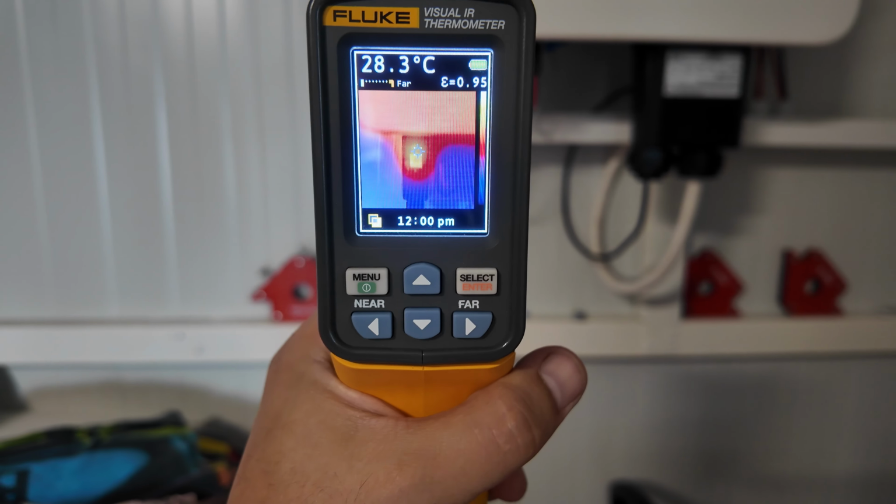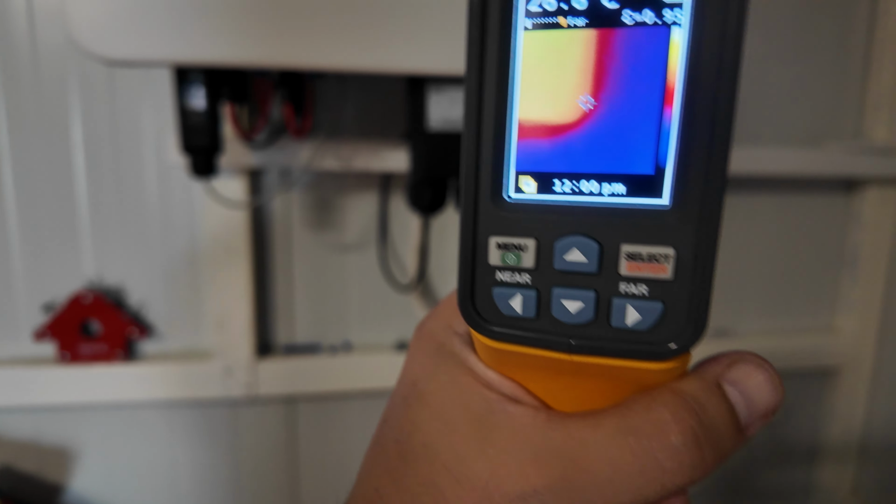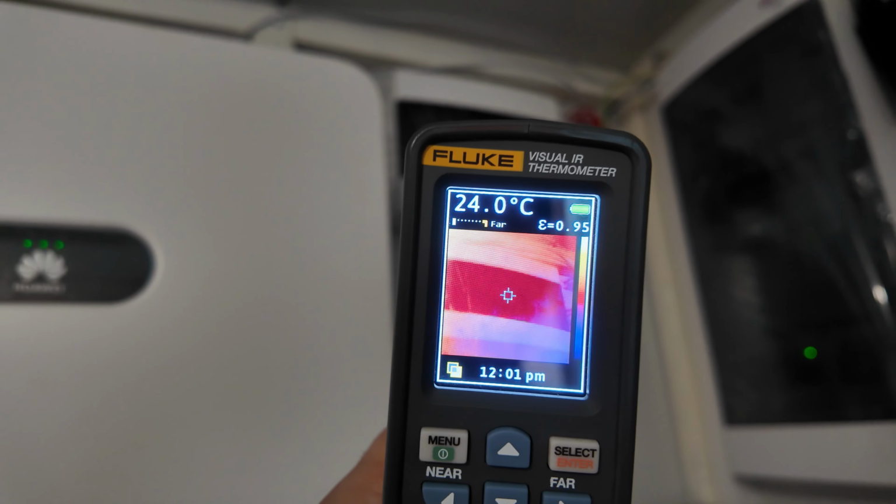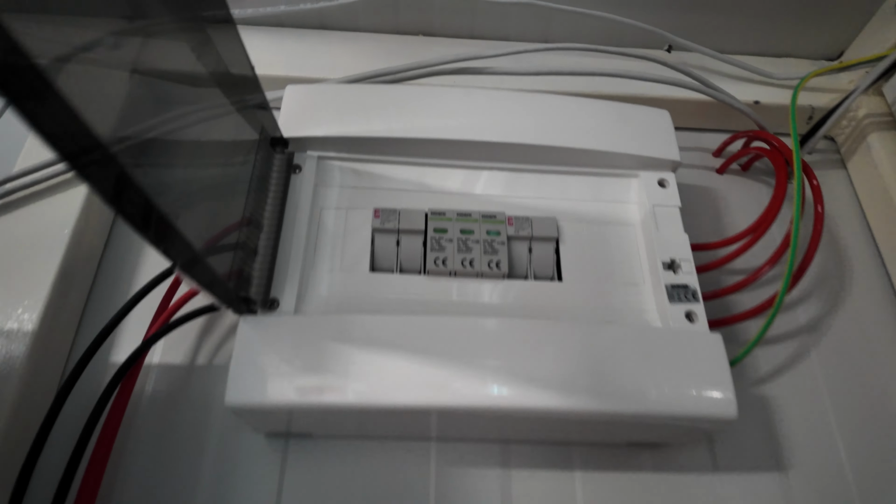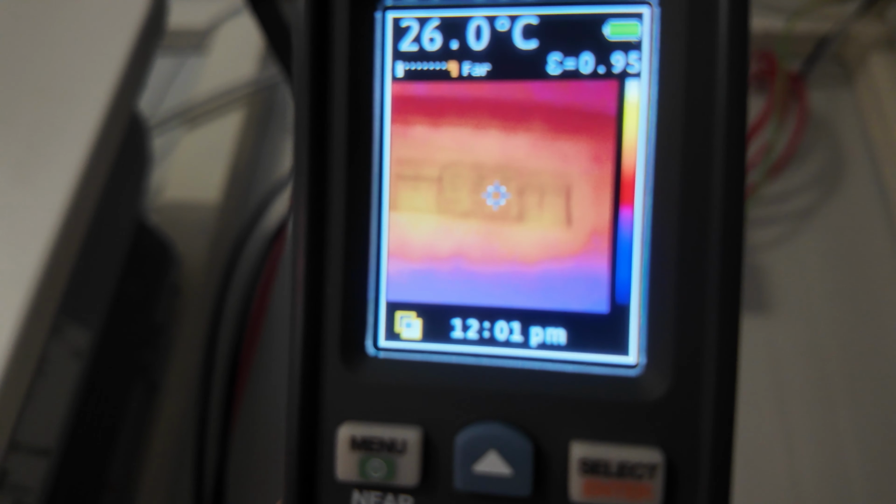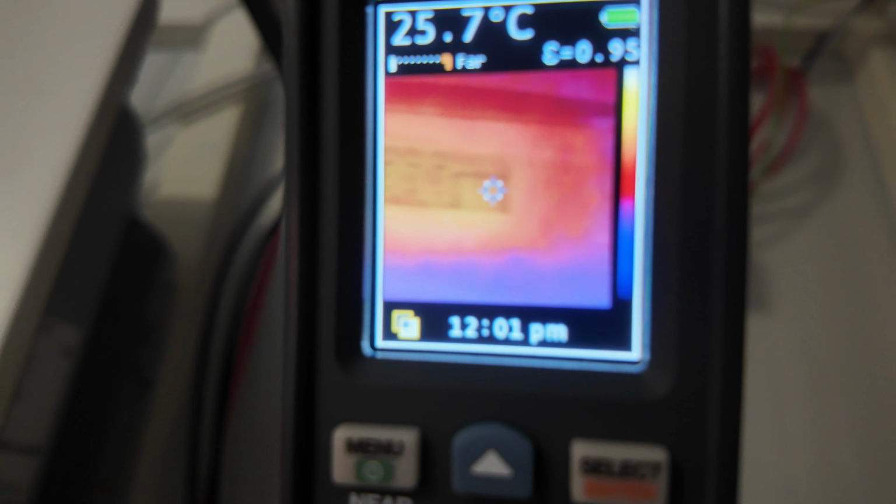That one is my DC cabinet. It's a small one. I have two strings of panels. And as you see, it is under 26 degrees Celsius. Everything is fine here. I check also the wires.